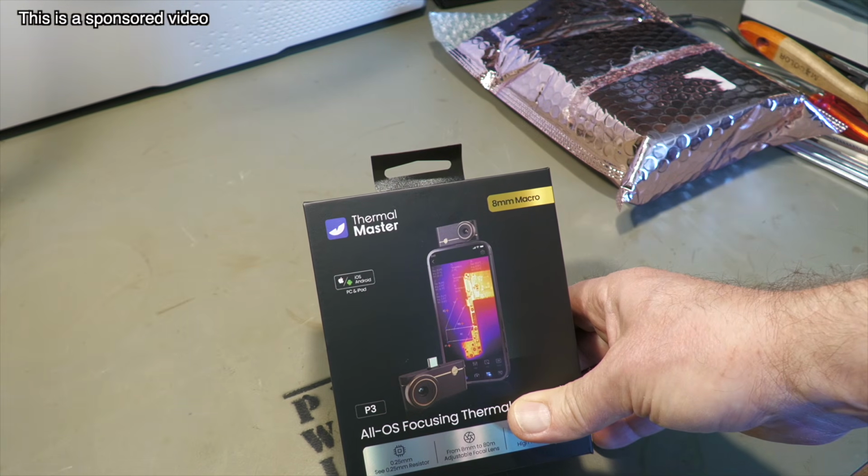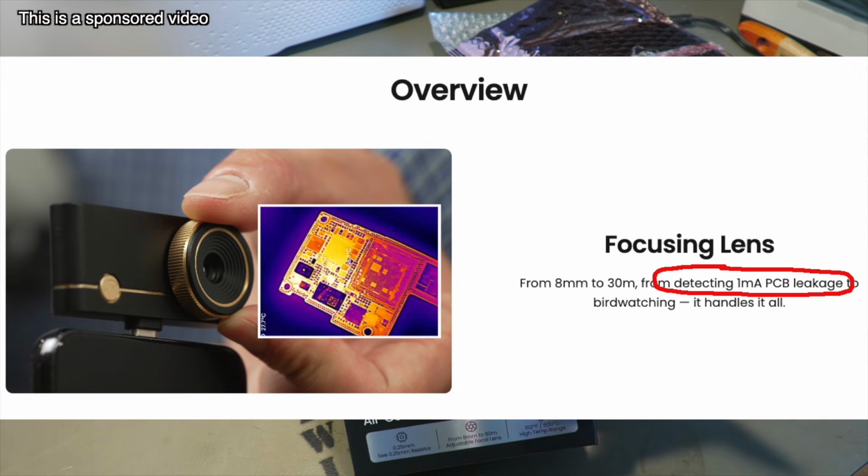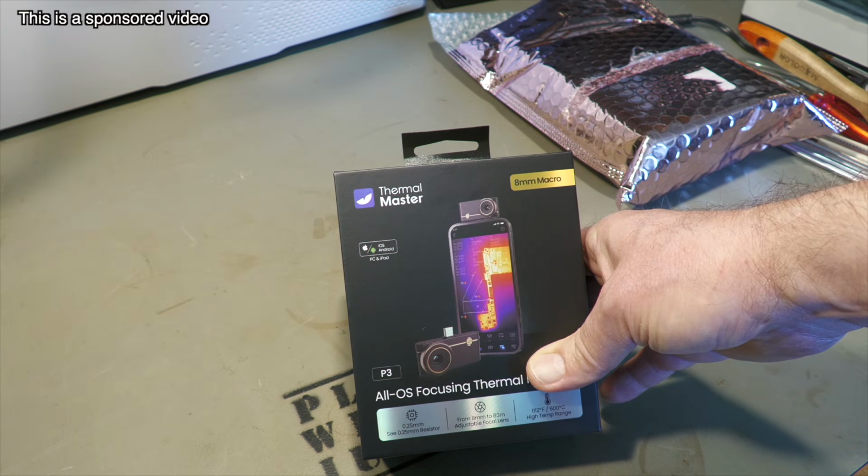There is one test I want to make because they advertise this camera that it could see traces on a PCB where 1 milliamp of current is flowing through. Of course, current heats up any traces or wires, but 1 milliamp, well, we will see if that is true.